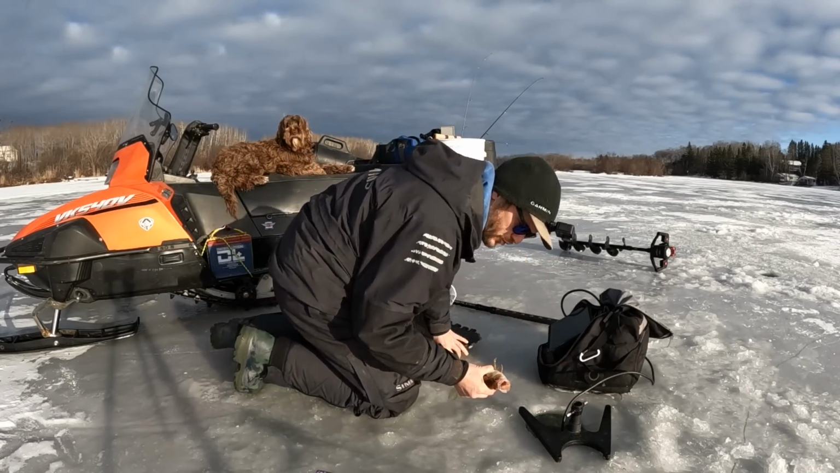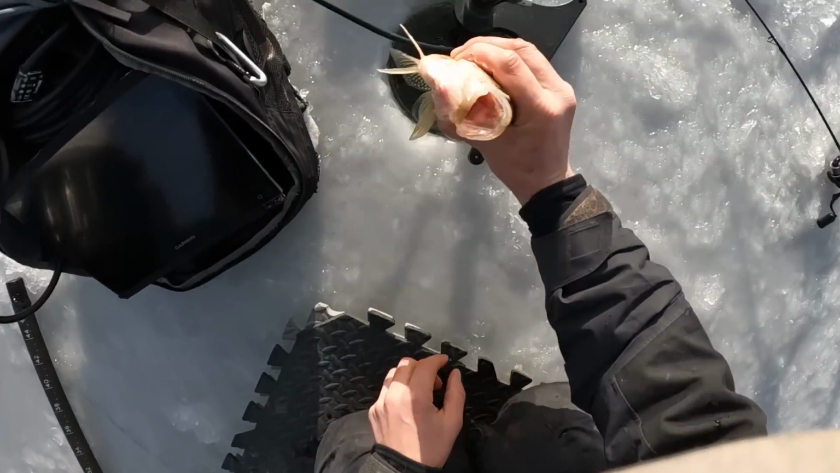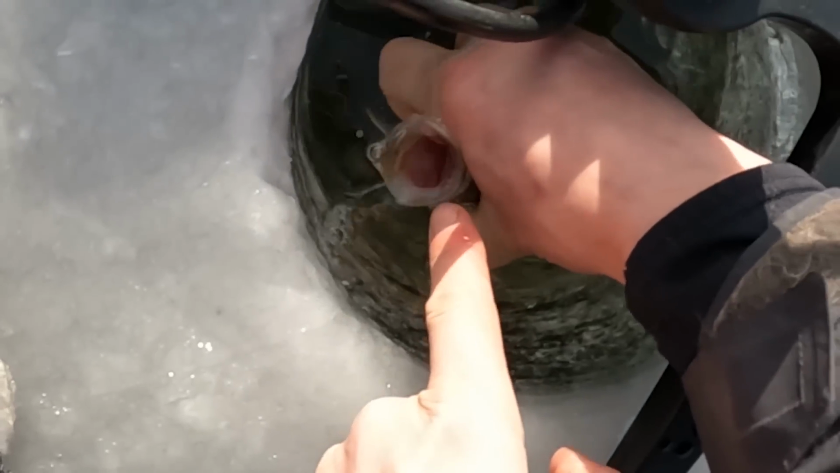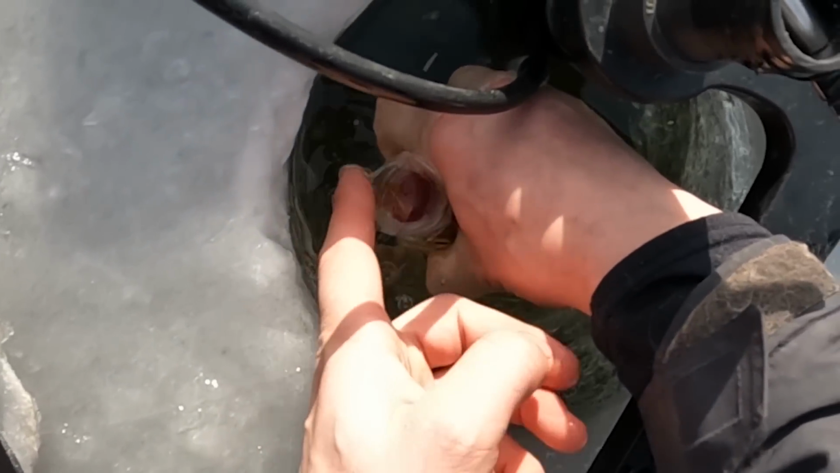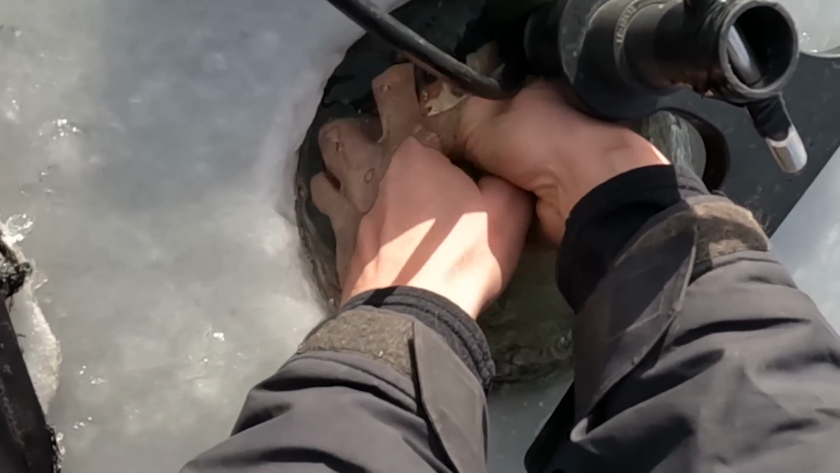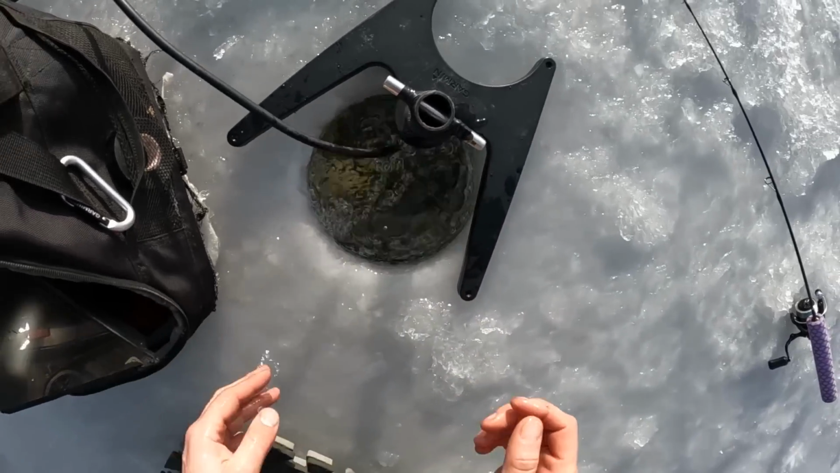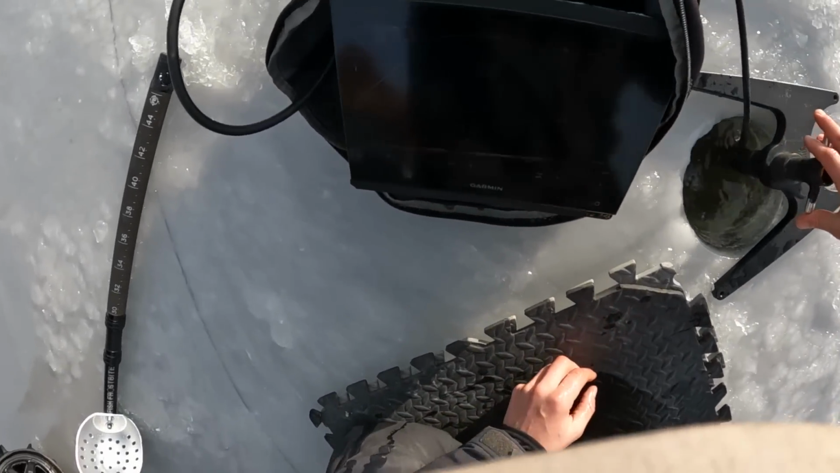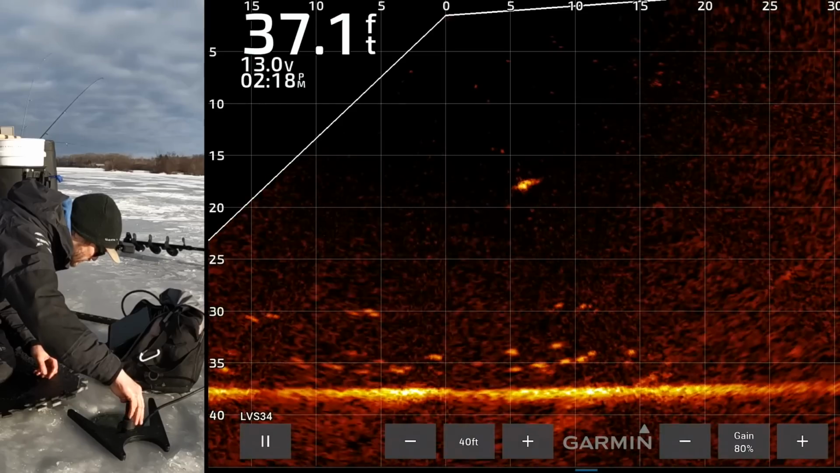That leads us to key number 3, which is making sure that the air that could be trapped in its mouth escapes. So I'm gonna put the fish in reversed. The air just came out. Key number 4, close the mouth, turn the fish over. So the fish is ready to be released. There goes the fish. Key number 5 is to use the Livescope to confirm whether you've had a successful release.